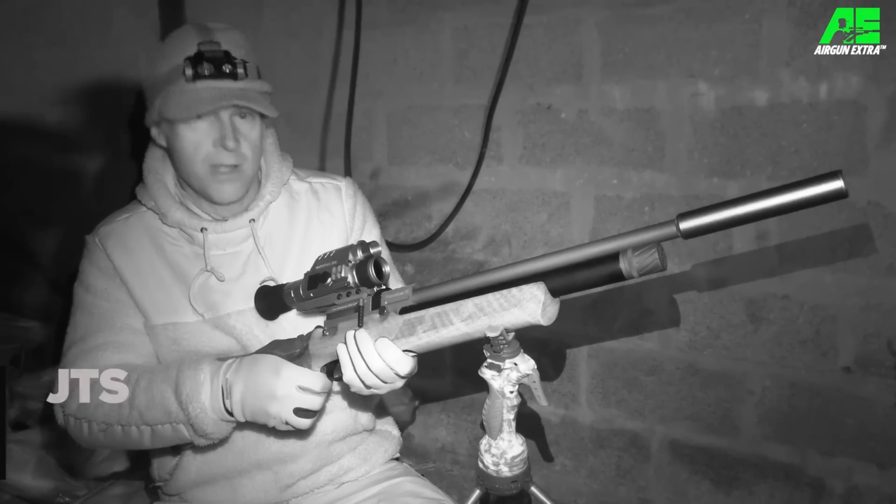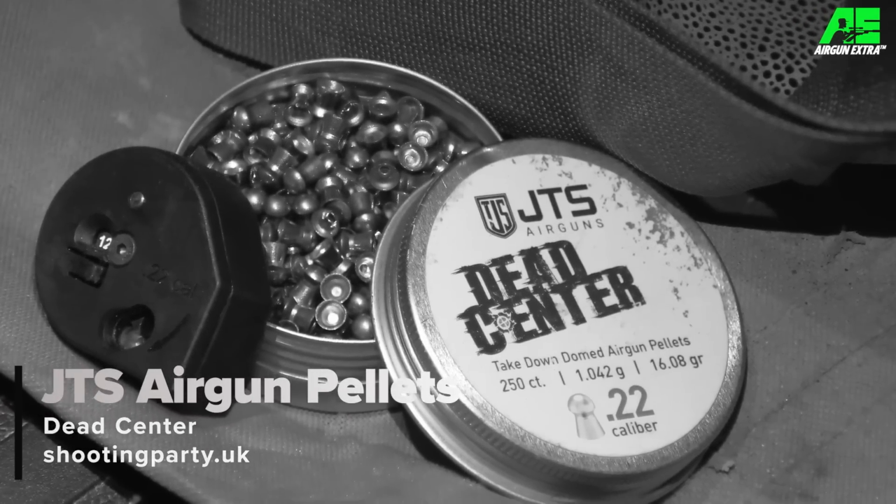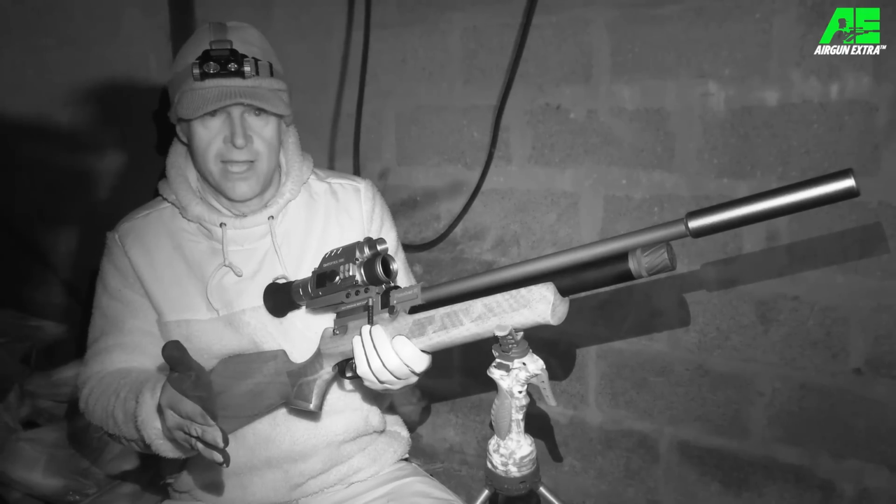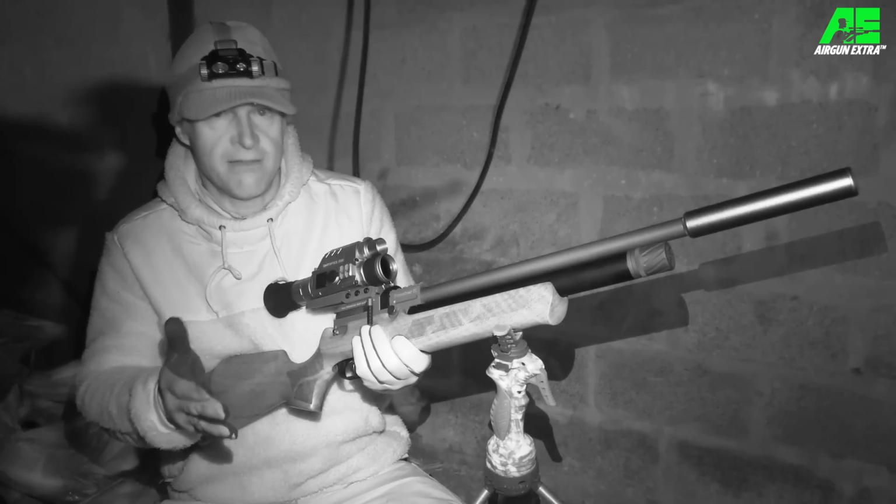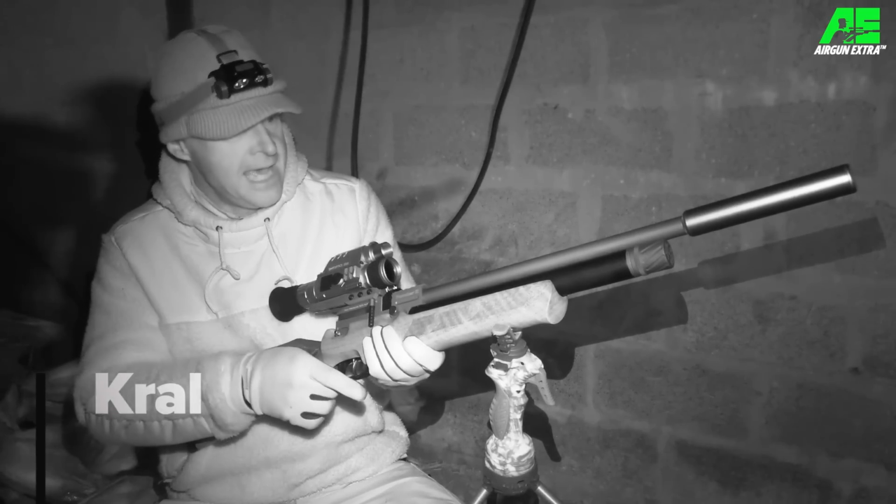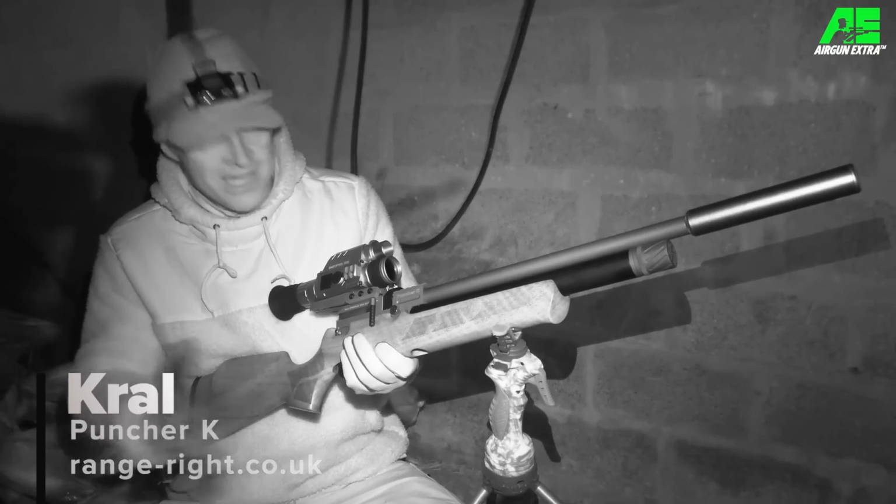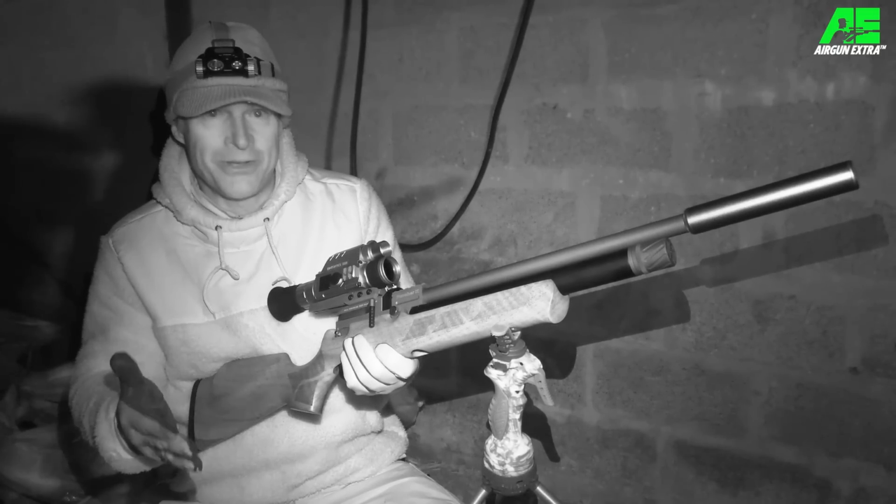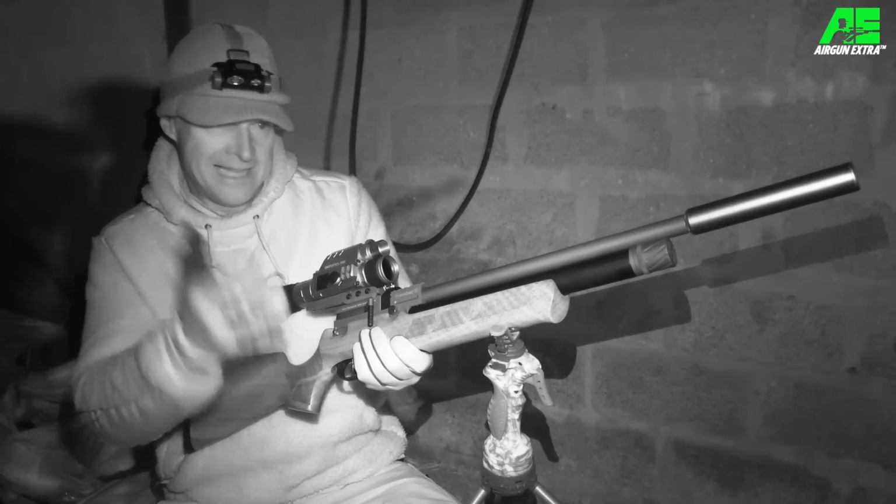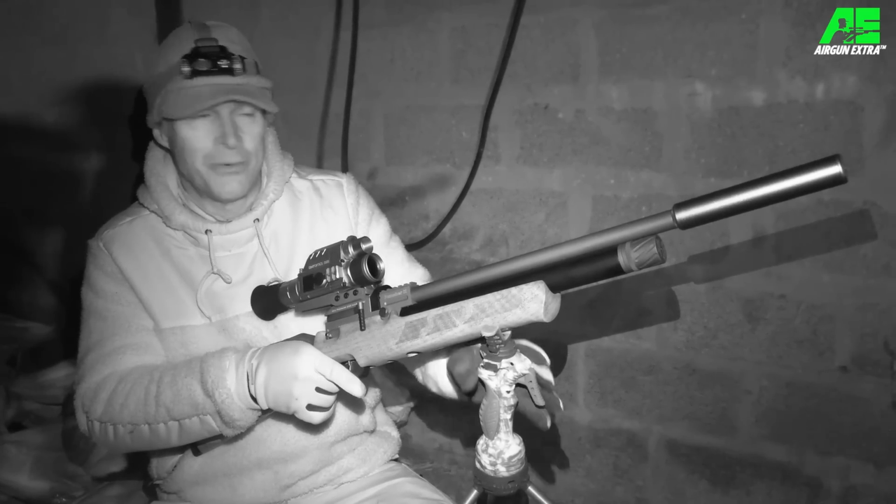Ammo wise, I'm using JTS Dead Centre pellets. This gun gets on really well with them. Sub 12, .22 caliber, it's shooting them accurately, and as you'll hopefully have seen, it's delivering really nice clean kills. The gun being the Kral Puncher K. Again, it's the same gun as I was using when we were ratting here a few weeks ago. It's hard to believe that you can pick this up for well under £400. It's a nice looking gun, it's a reliable gun, and again, it's making straightforward work of these rats tonight, so you really couldn't ask for more.